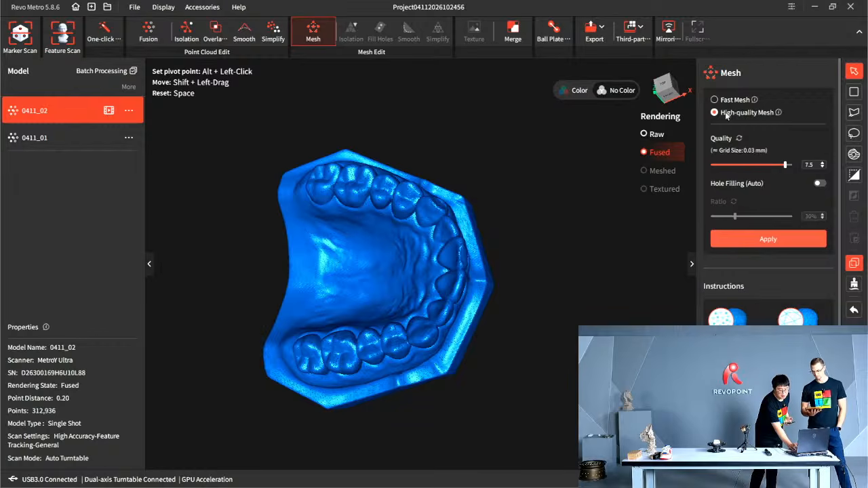So now actually you can think about using the high quality mesh.